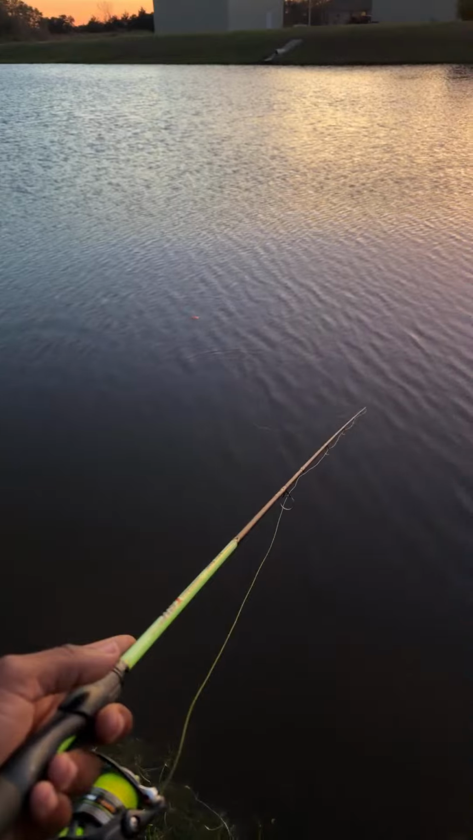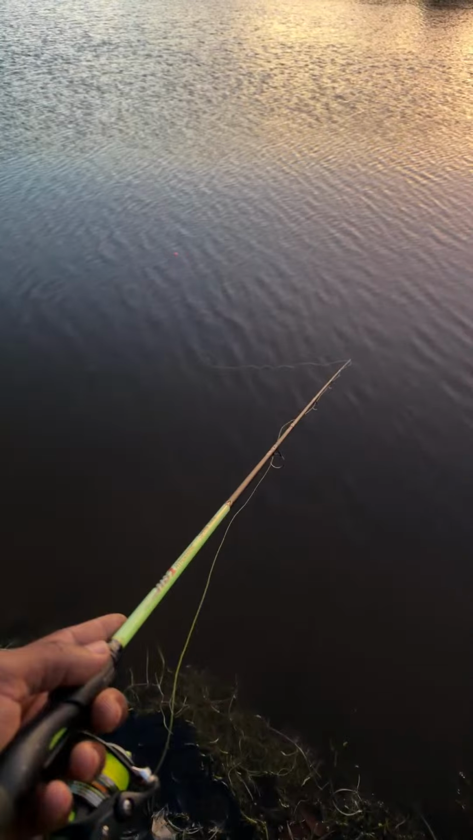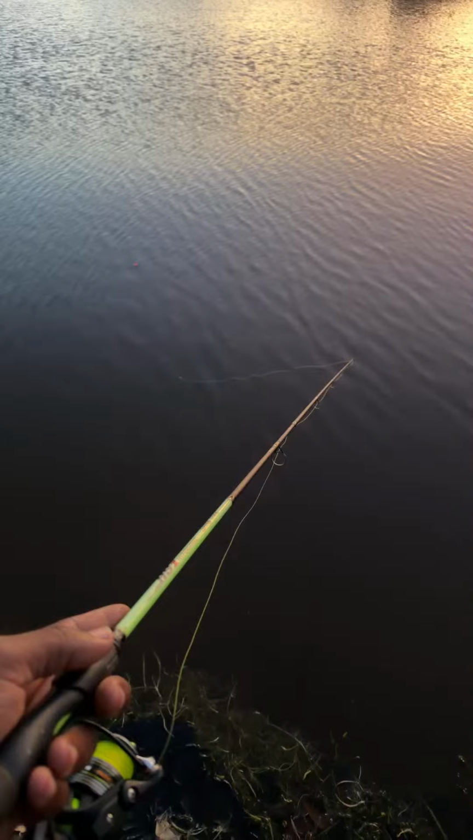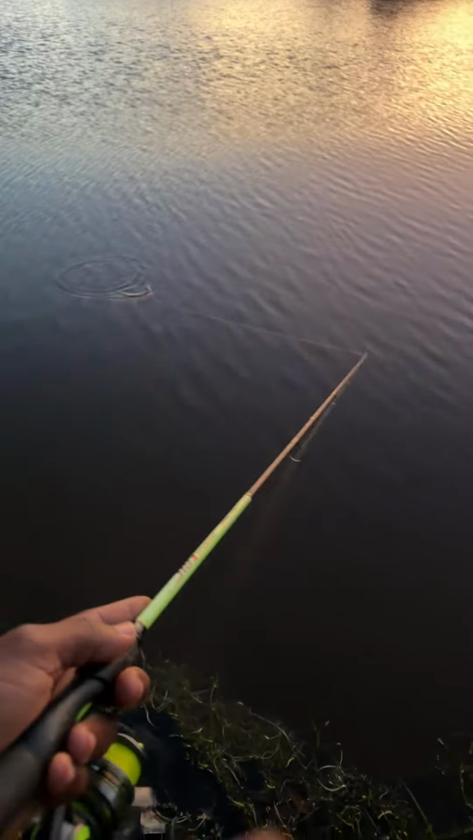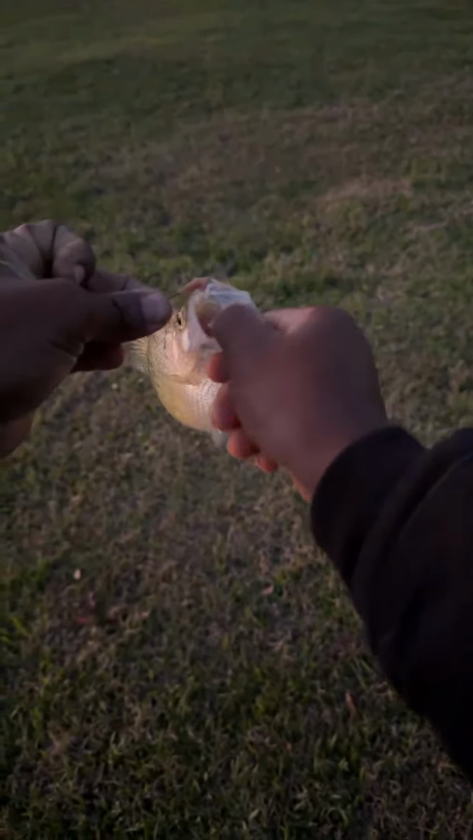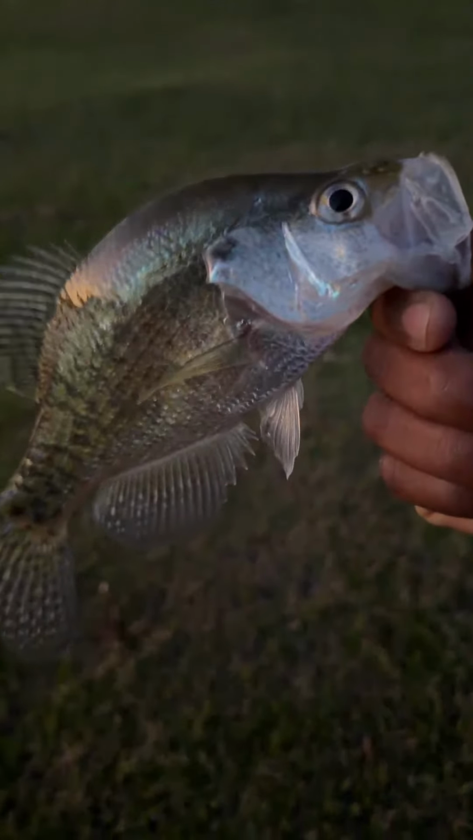Oh, there's one. He looked like he's hitting it. Like he was trying to. There he goes. Oh, that's a nice one. What is that? That's not a... Oh, look at here! I was about to say that's not a dang bluegill. It's kind of heavy. It's a crappie. Look at that. Let's go. Crappie ate a worm. Look how big he is, y'all. Little white crappie. Let's go.